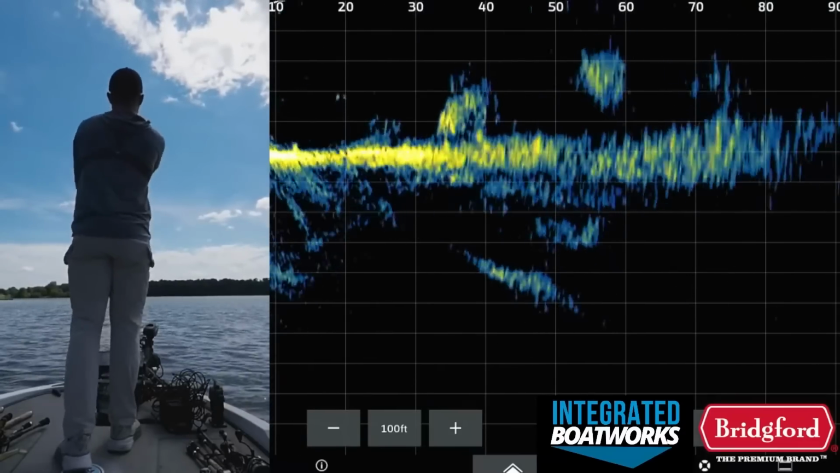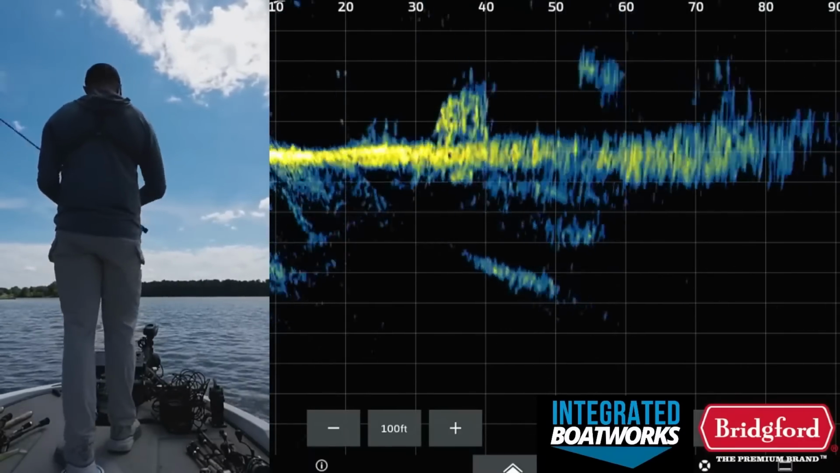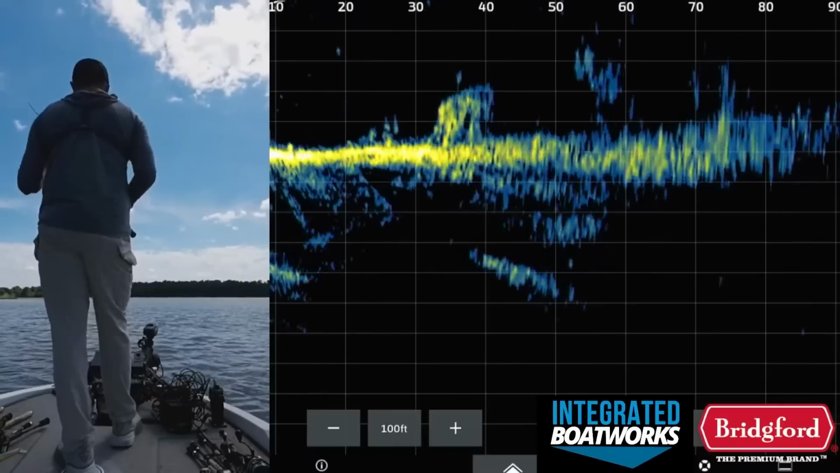Back in there. This brush pile feels good. I have a feeling this one's going to be a fish. I don't know why.